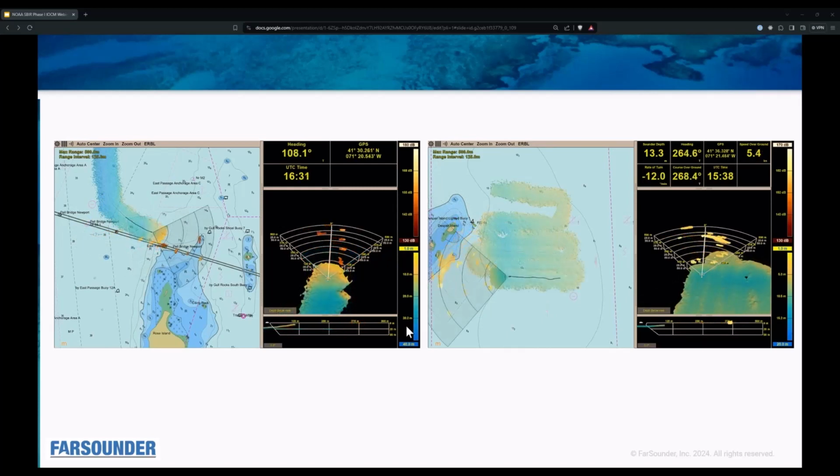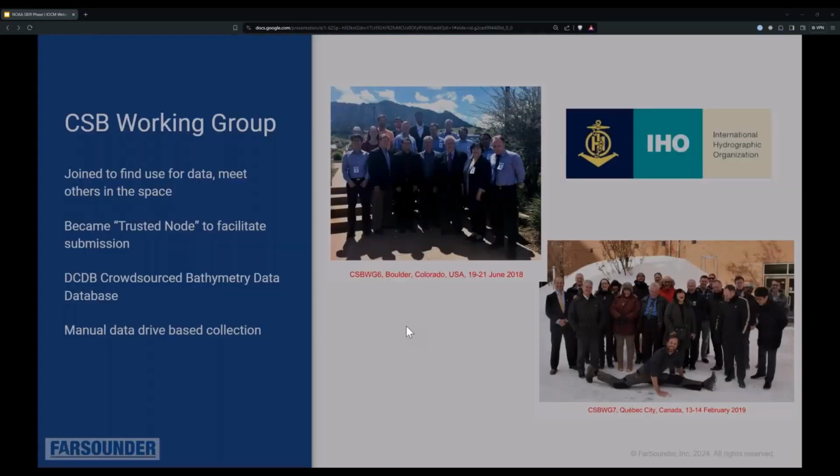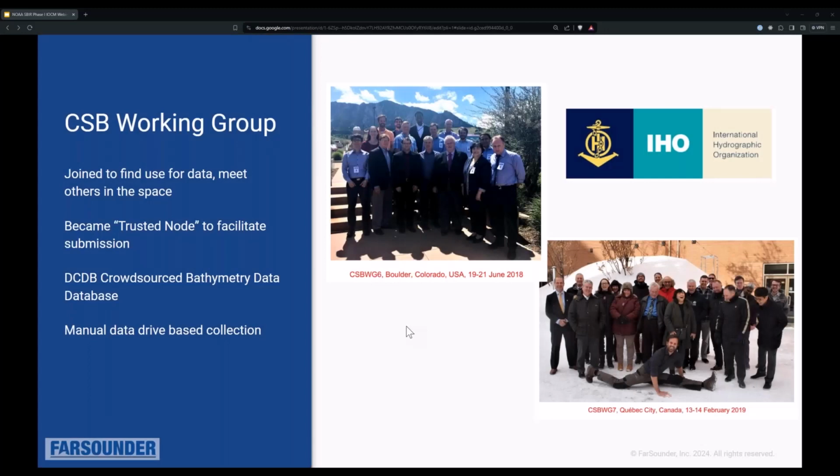So we had heard about the crowdsourced bathymetry working group. It's an organization connecting people from NOAA, the IHO, and hydrographic offices that are member states of the IHO, and a bunch of different industry partners. And this working group was established to develop guidelines for companies that had access to crowdsourced bathymetry data to contribute it to a publicly accessible crowdsourced bathymetry database. And that's hosted at NOAA's Data Center for Digital Bathymetry.